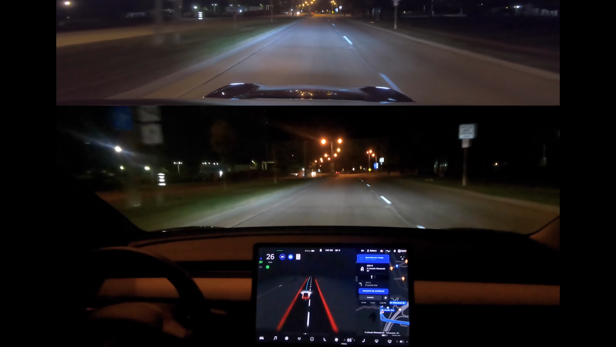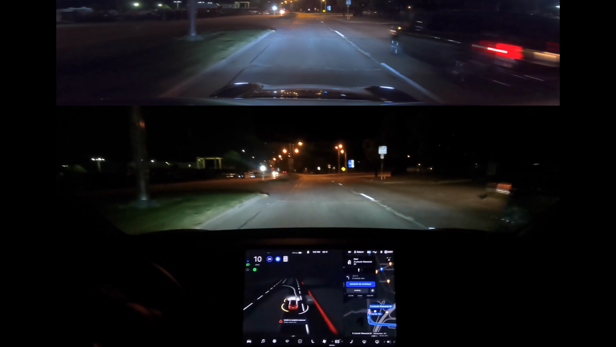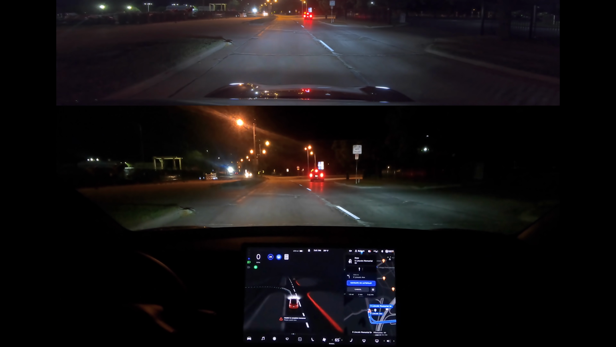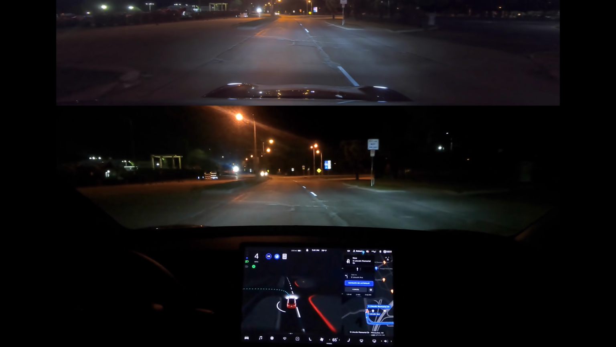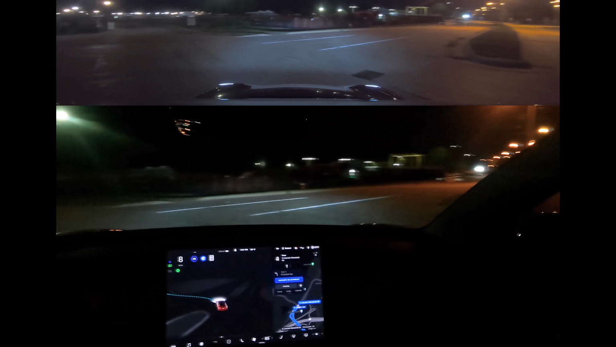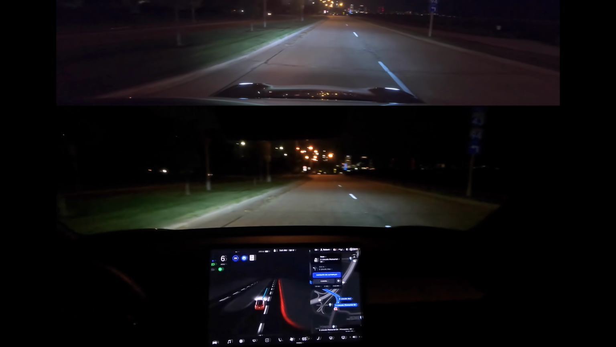Was this going to be a U-turn? Stay on South Lincoln Memorial. U-turn? Oh, baby. Oh, unable to complete maneuver. No! We broke the system. I'm just going to accelerate it here. Luckily, there are no cars around. All right. Hey, hey! There we go.